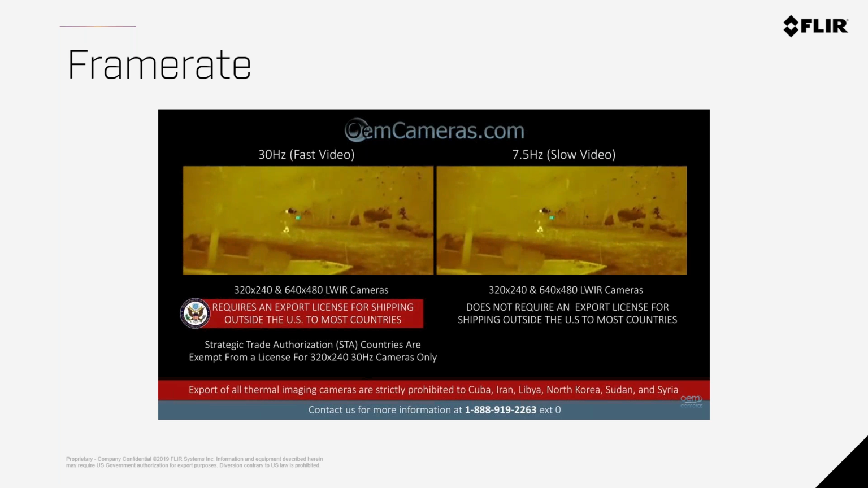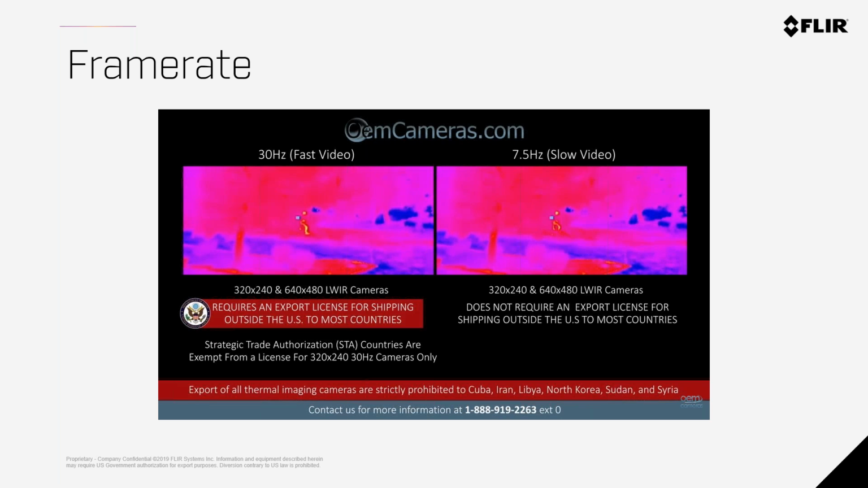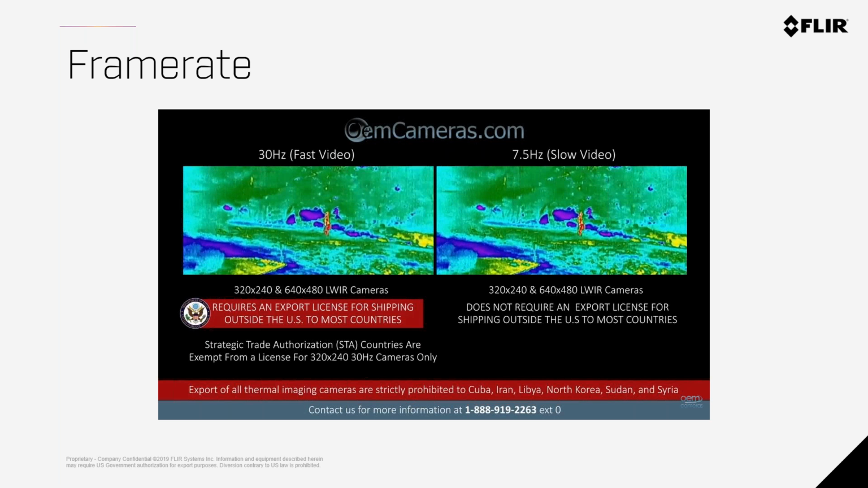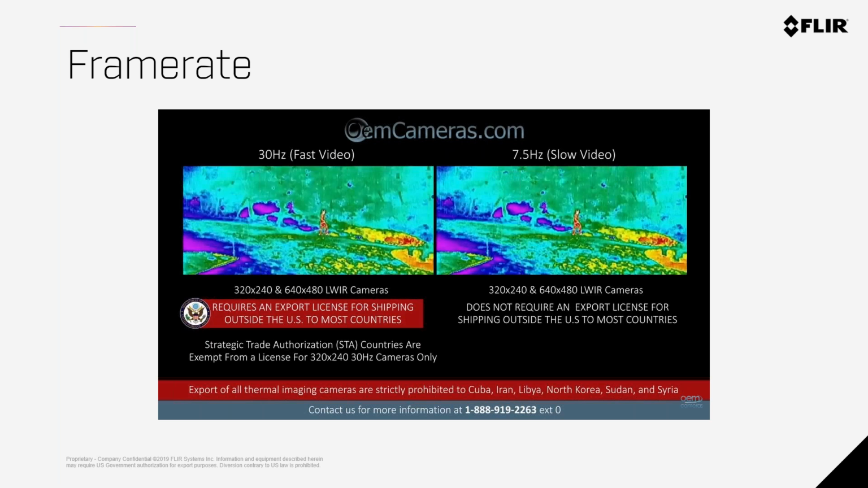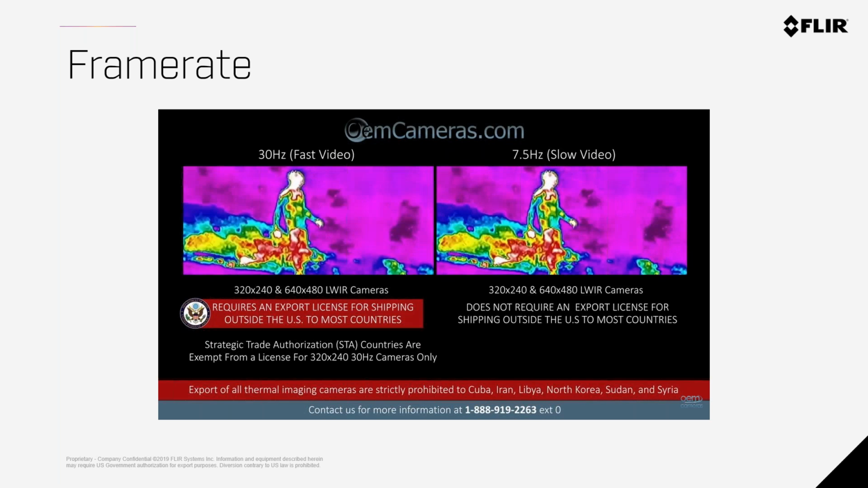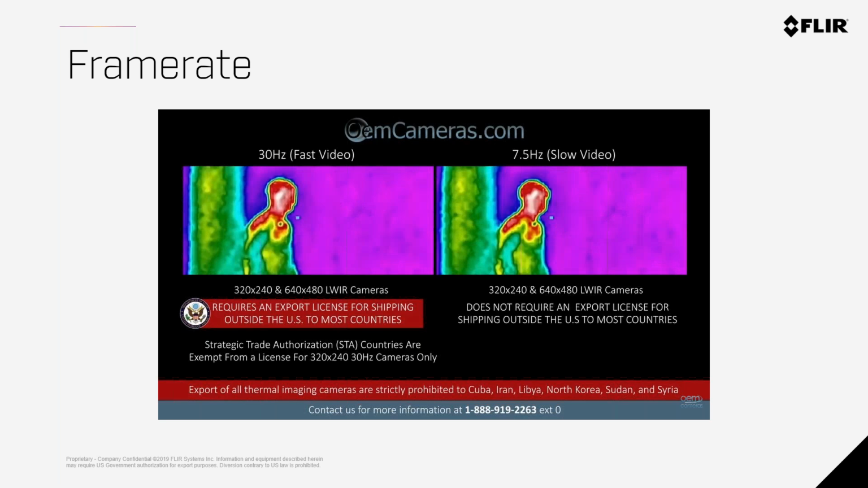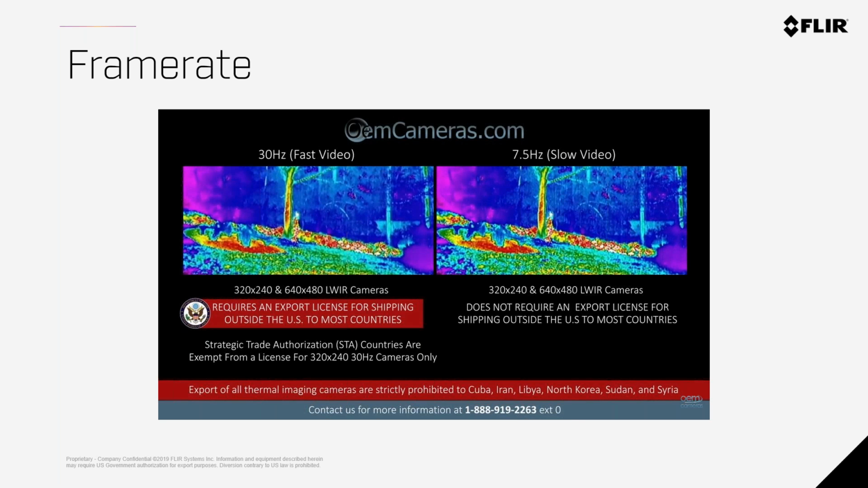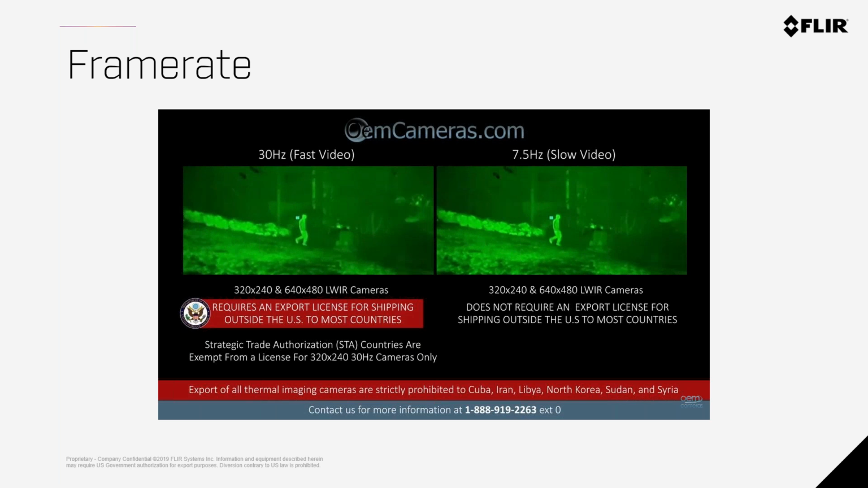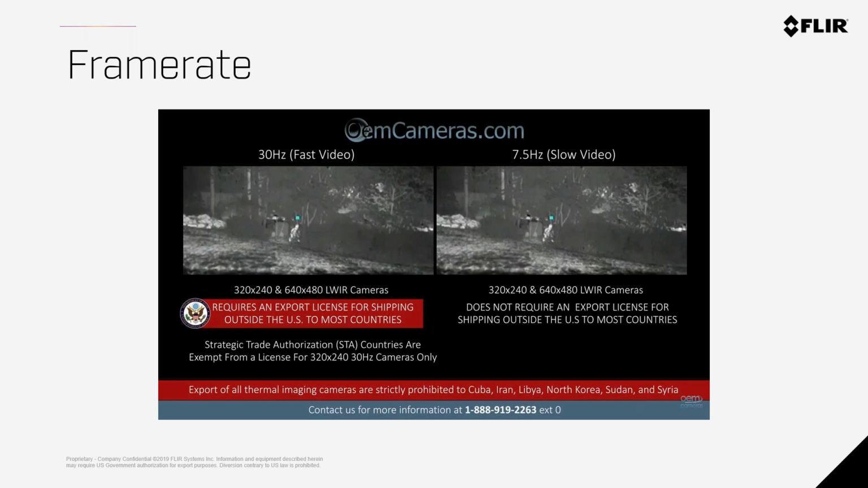We make both 30 hertz and 9 hertz cameras for export control reasons. The 30 hertz cameras are not restricted in Australia or New Zealand, so there's no issue in getting you 30 hertz cameras there. But thermal cameras are also used for things like heat-seeking missiles and other weapon systems. That's why there's this control, because the 9 hertz, or the 7.5 hertz in this case, is not capable of doing those sorts of missions, I guess, for thermal. So hopefully that makes sense. It's really hard to explain without imagery, but the imagery is not great over webinar.